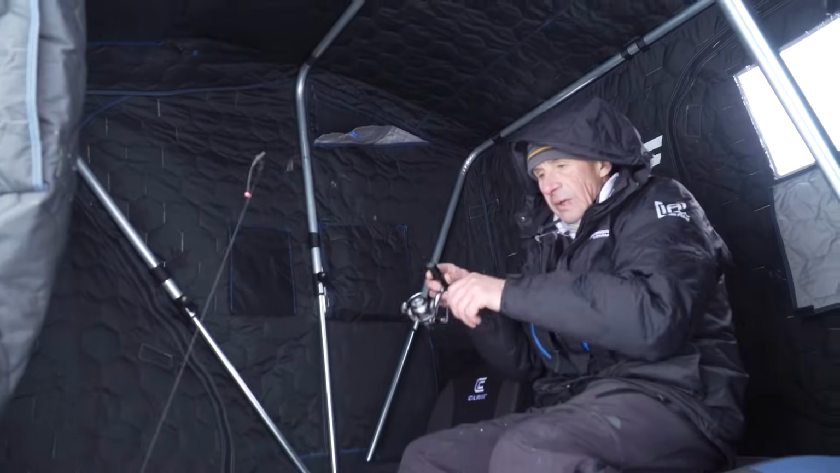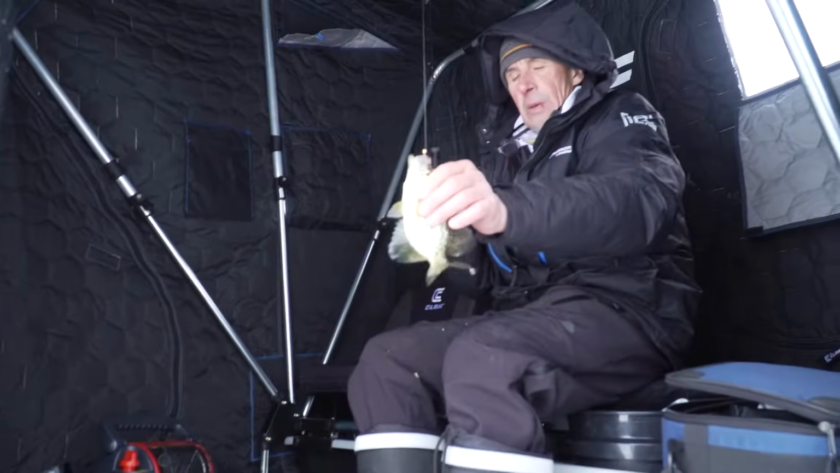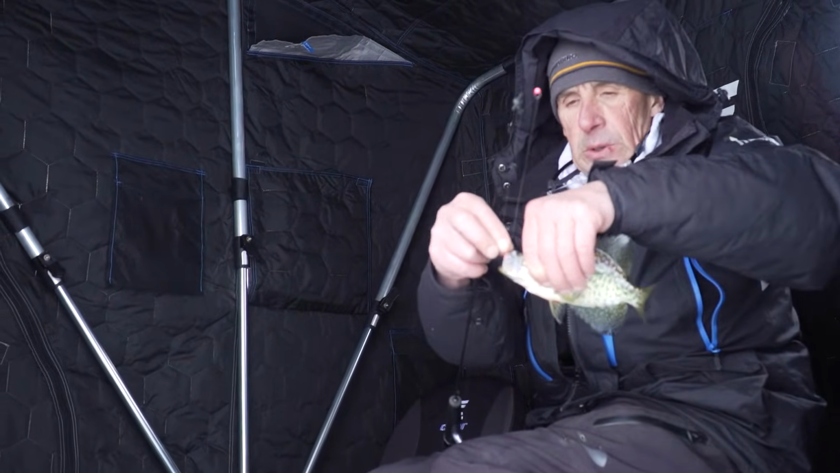See that? That's exactly what I'm talking about. They're so finicky like that, and then you just lift up and that spring bob is just so sensitive. That's a real key. It's just a peanut, but it's a good illustration of how that spring bobber works.